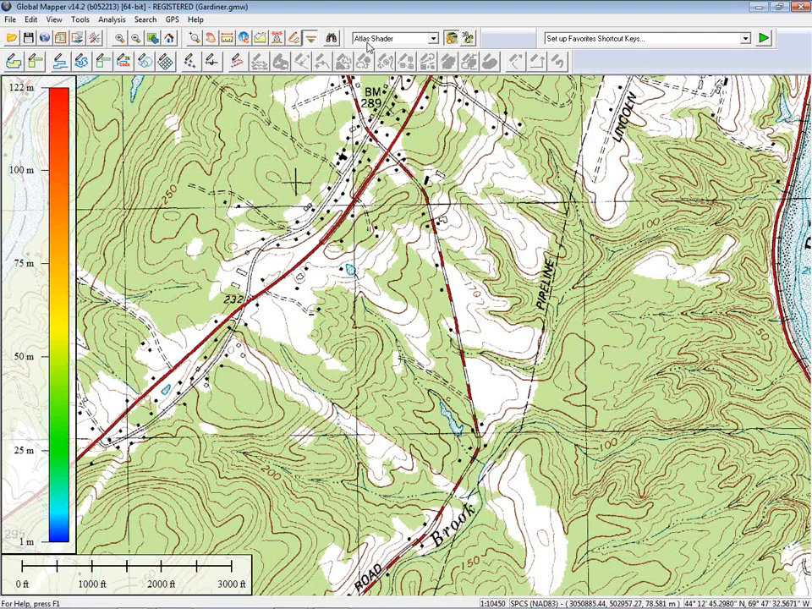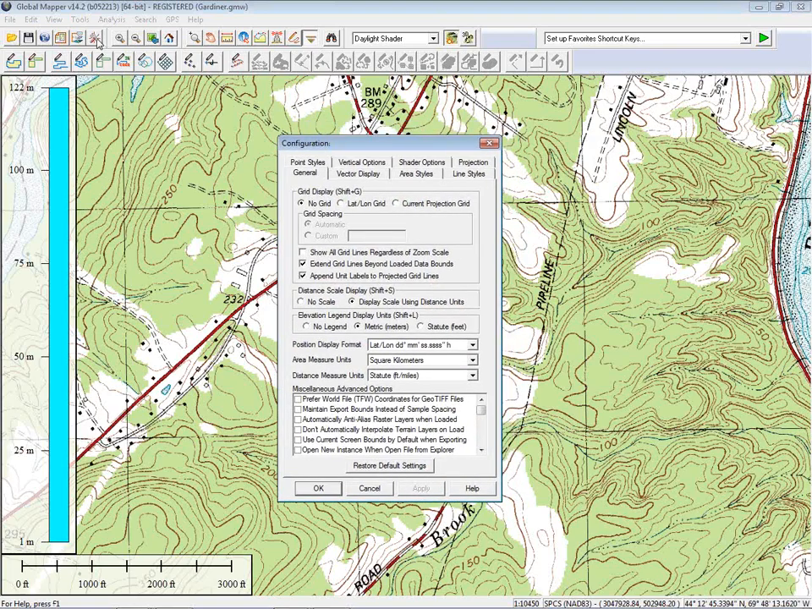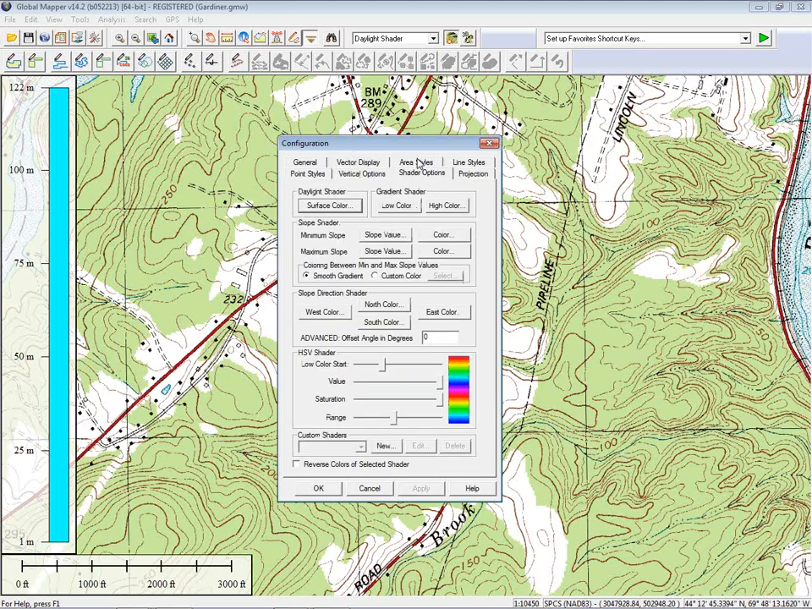In order to do that, I want to change the hill shader pattern to what's called a daylight shader. Now, a daylight shader, as you will see, renders the entire elevation data set as a solid color. In this case, it's a blue color. I want to change that color to white, for reasons you'll see in just a second. In order to do that, I have opened up the configuration dialog box using my configuration button, and I want to choose my shader options.